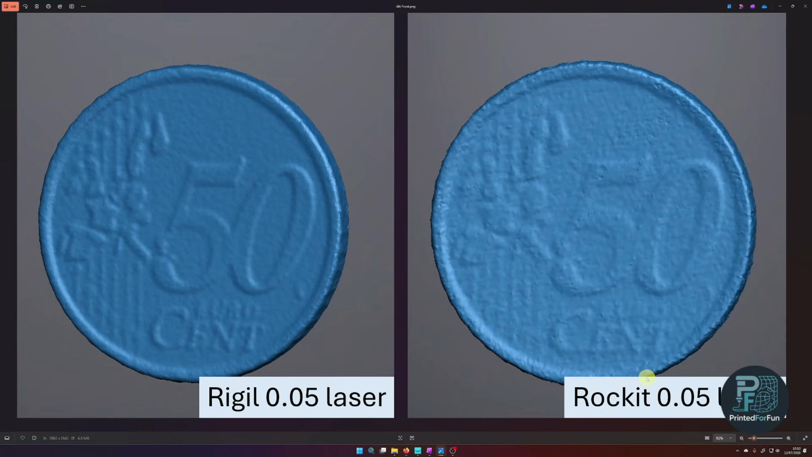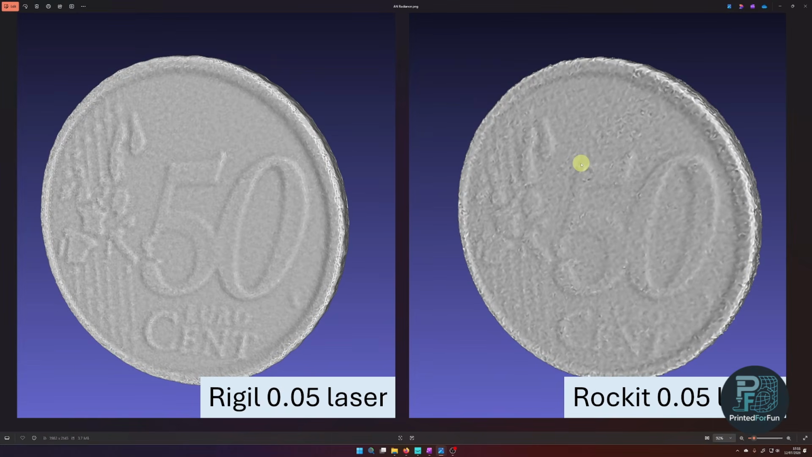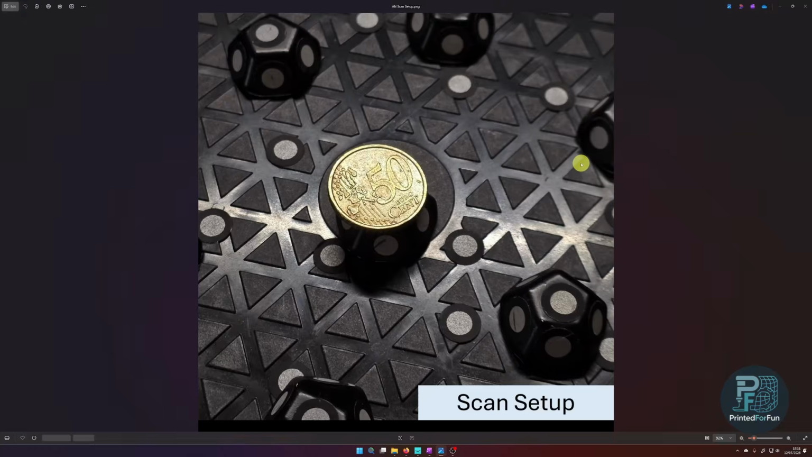And as you can see, the Rigil, this was done in parallel laser lines, really captured the fine detail quite nicely, especially in comparison to the Rockit. There you can see that the Rockit simply didn't capture as much detail. Here with the other rendering engine, you see it a bit more clearly.